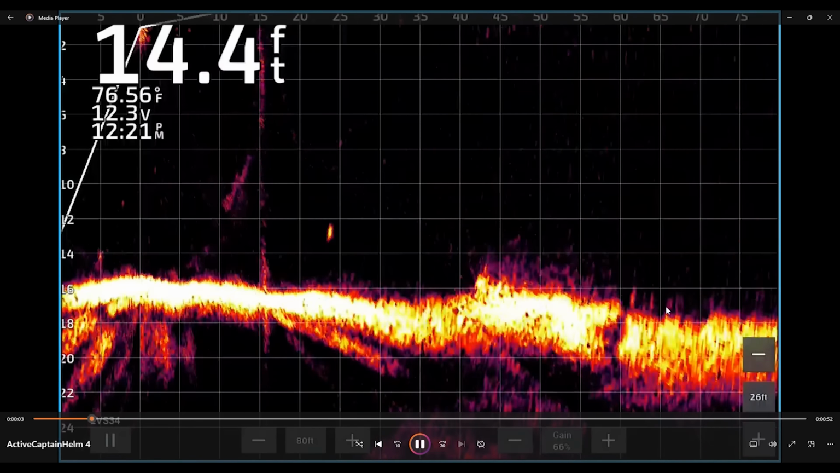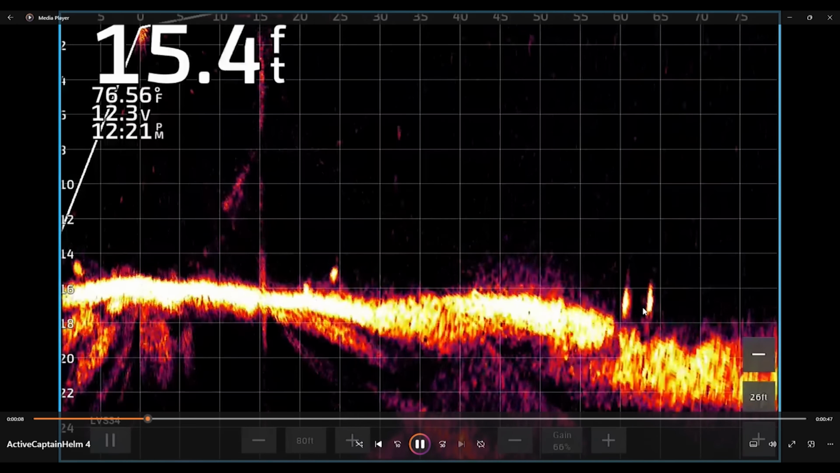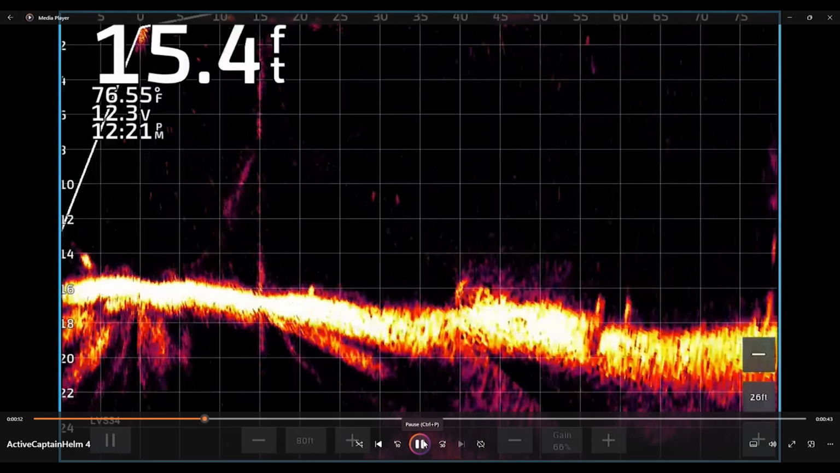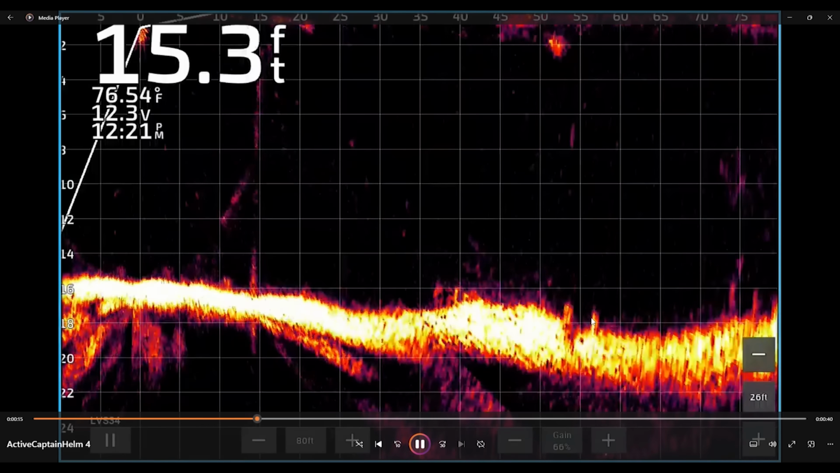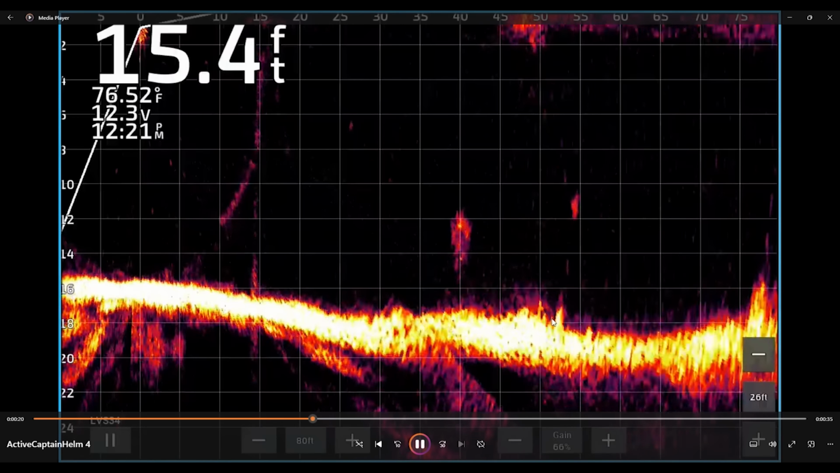I'm looking for a fish on the bottom. Boom. There's two right there. I see those two. And in a bit, you're going to see more schools, like big schools. These are just two or three fish. There they are. And I'm kind of seeing, but right there. Look, there's more all of a sudden.